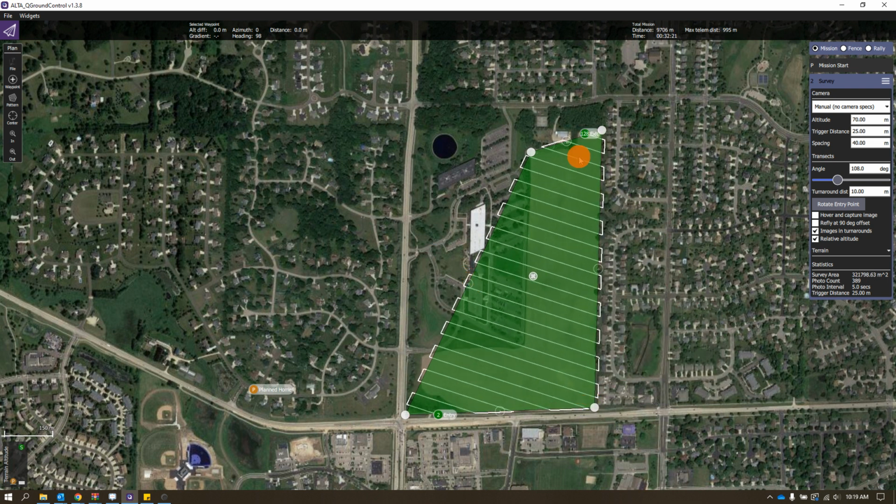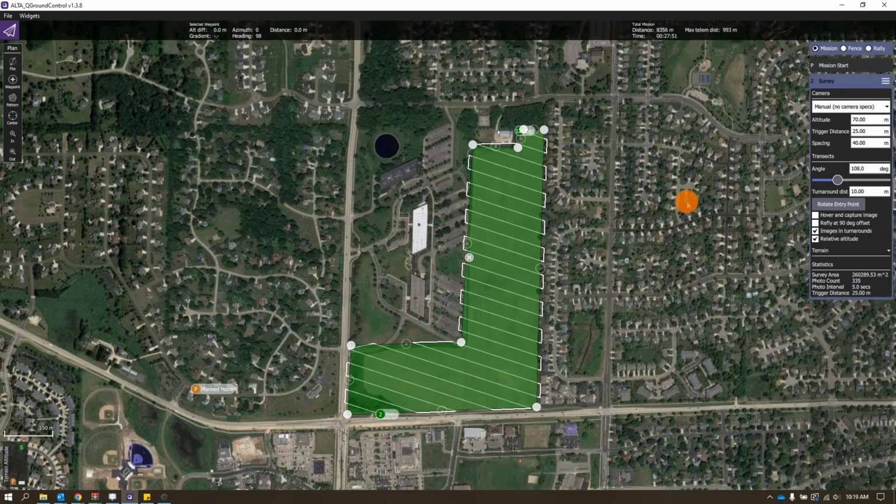So now if we wanted to add in a node, we'll just hit these little plus buttons, and that adds a node, just like that. I'll add another one right here, and another one right here. So now that we have our boundaries established, we'll start setting our mission parameters for the sensor that we're flying and for this flight itself.